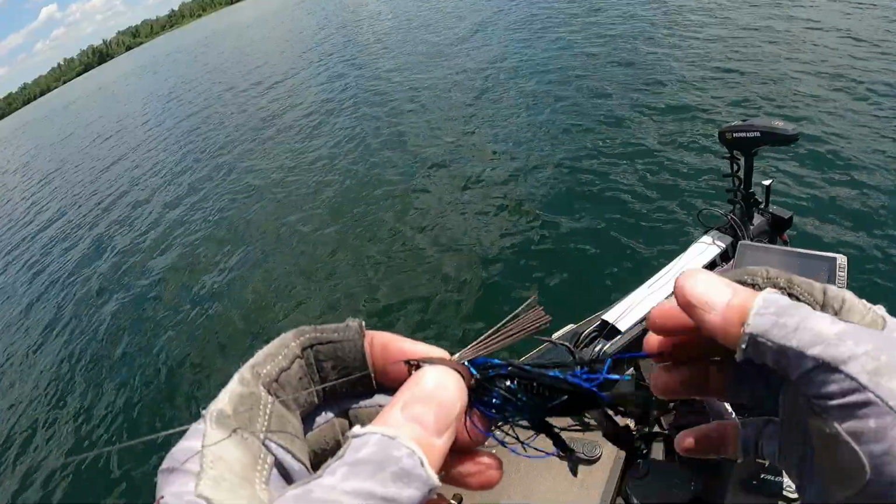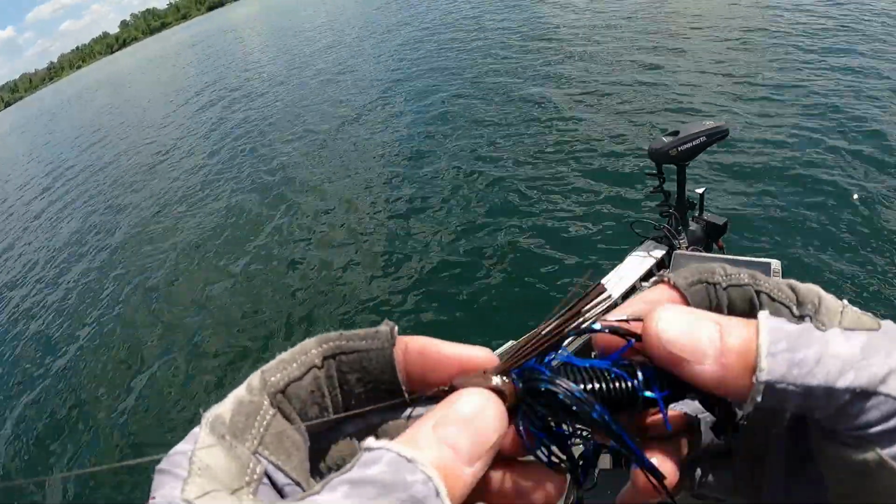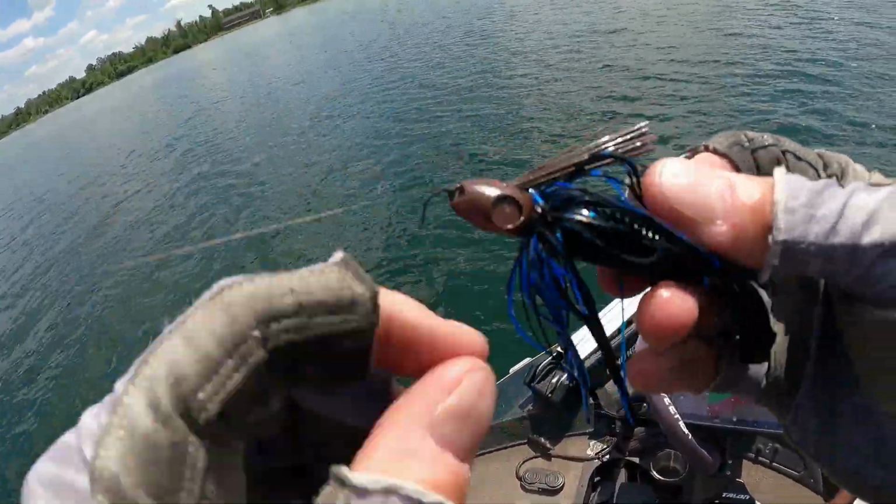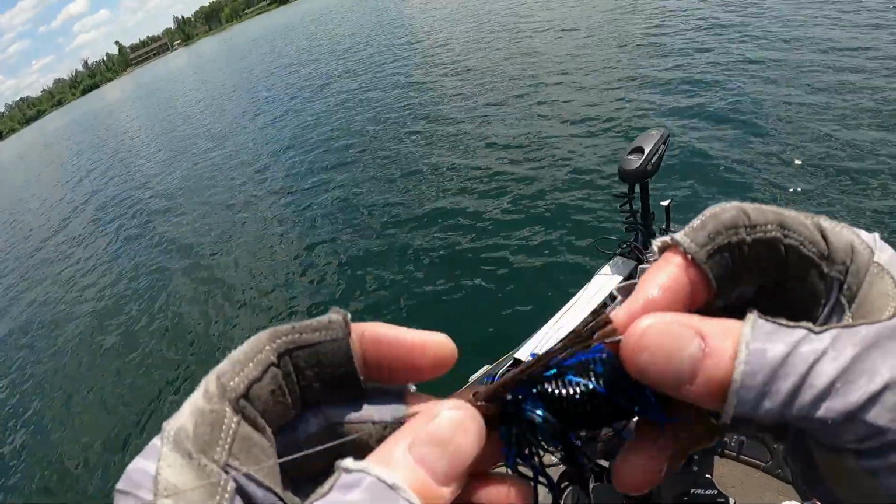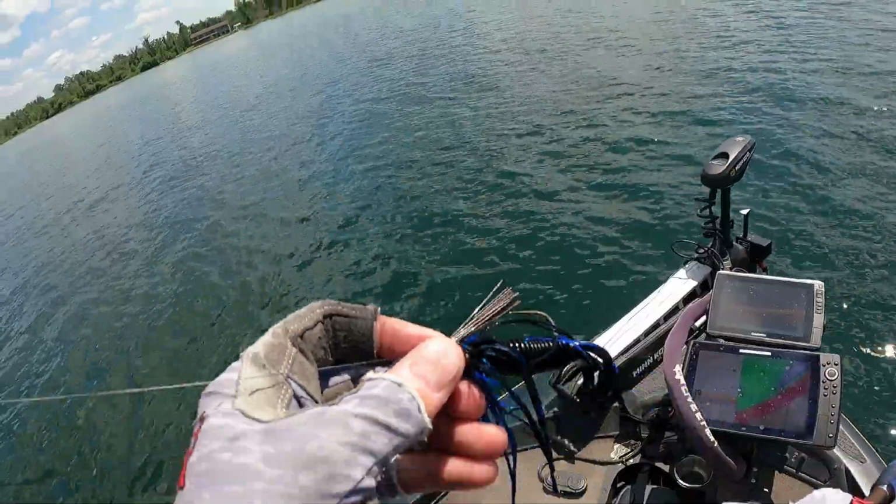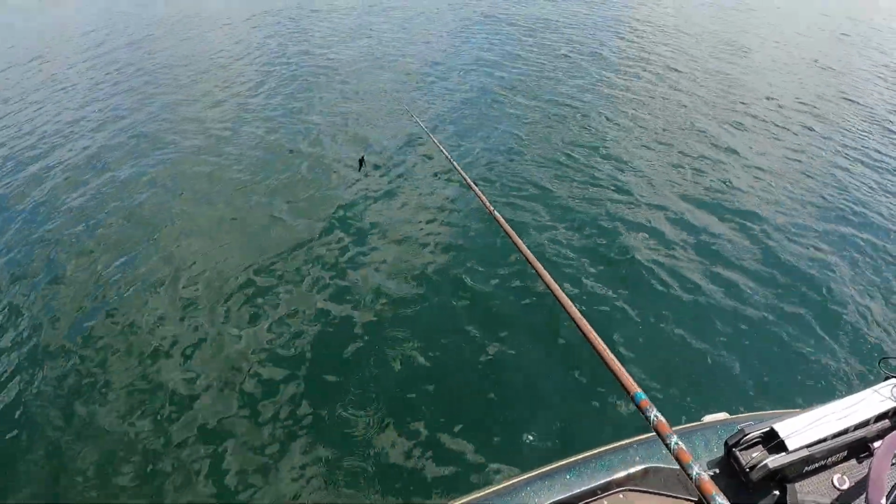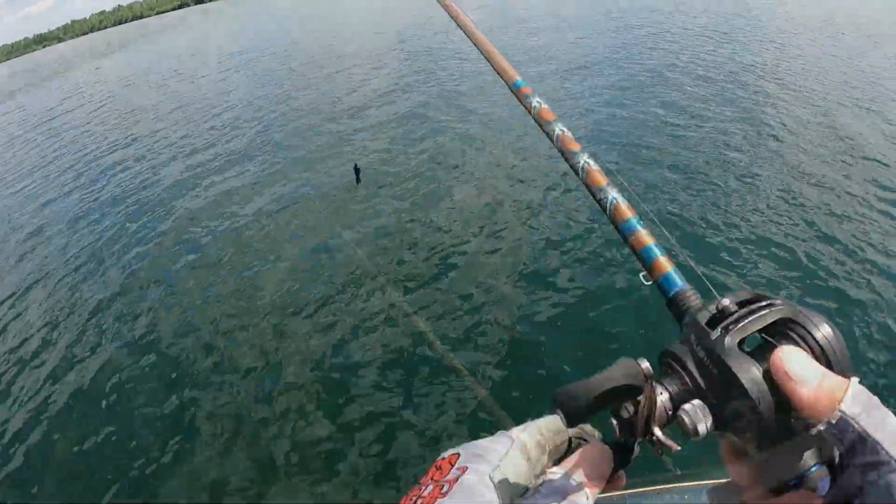I really like the black and blue. The brown was unintentional, but I do like it. I didn't have any black and blue jigs of this size. This is 3/4 ounce. It's got a heavy duty hook too. Gotta have that. And yeah, it's getting it done. Missed a few fish on it, but lost a few fish on it. But that's not to do with the hook. That was all to do with me.